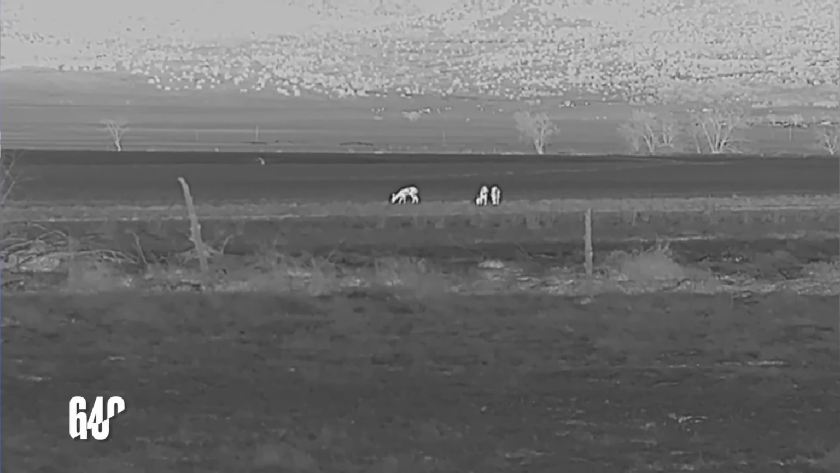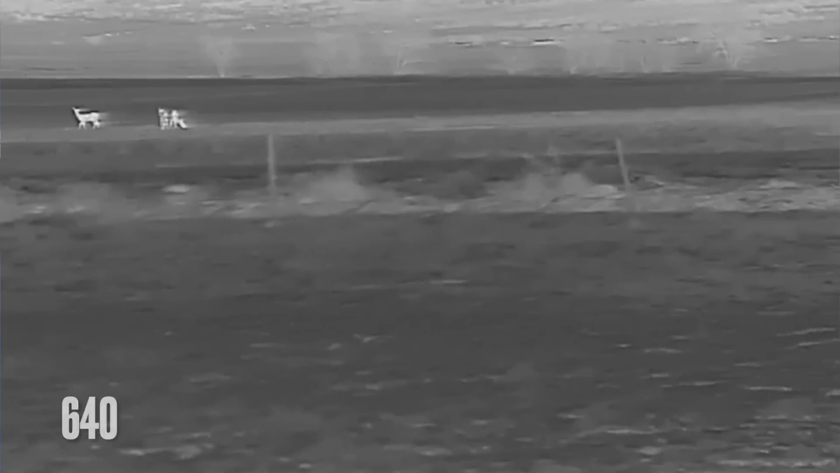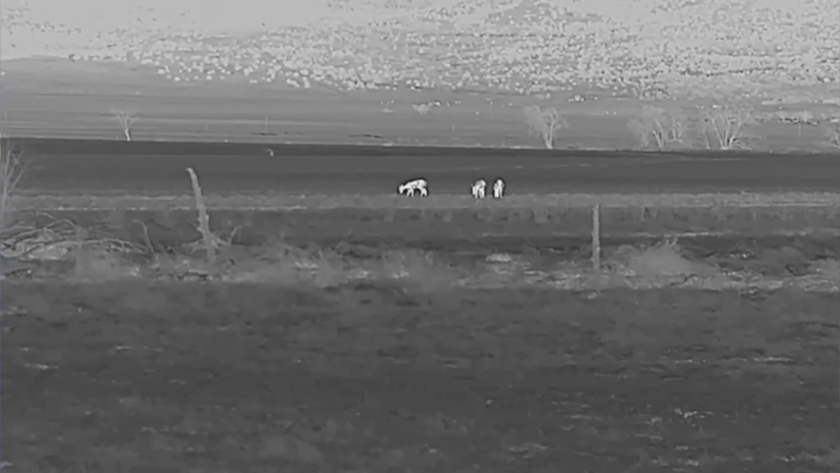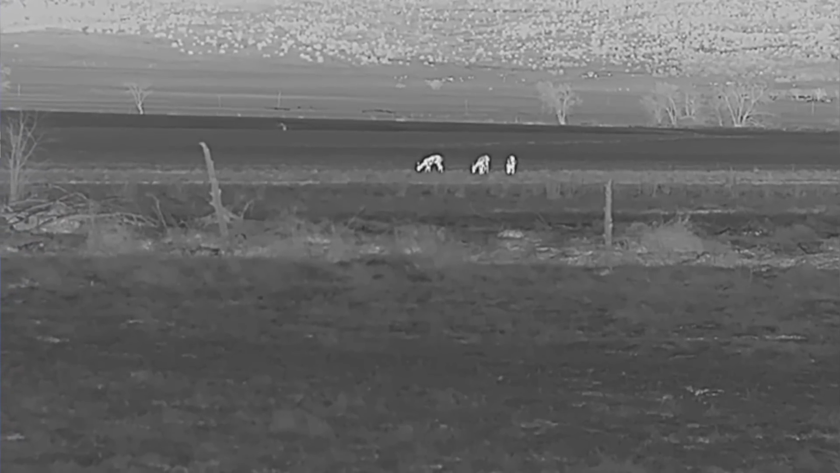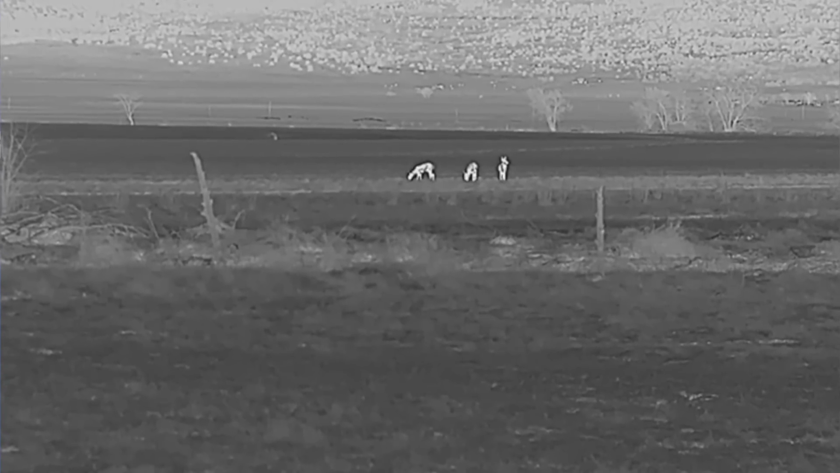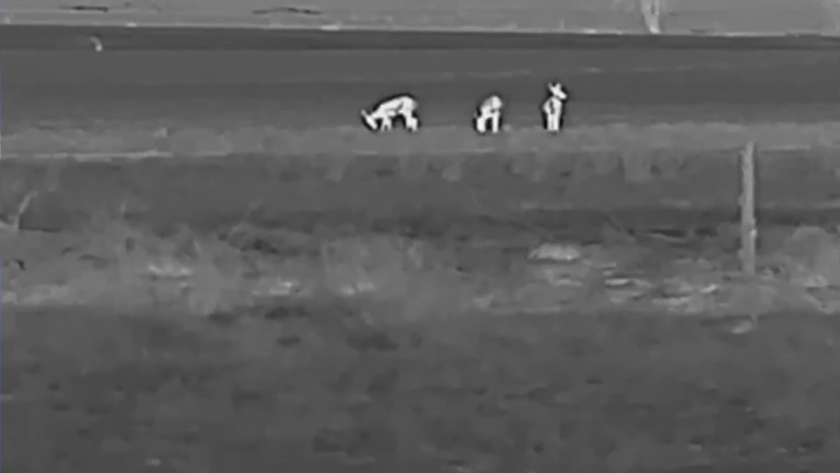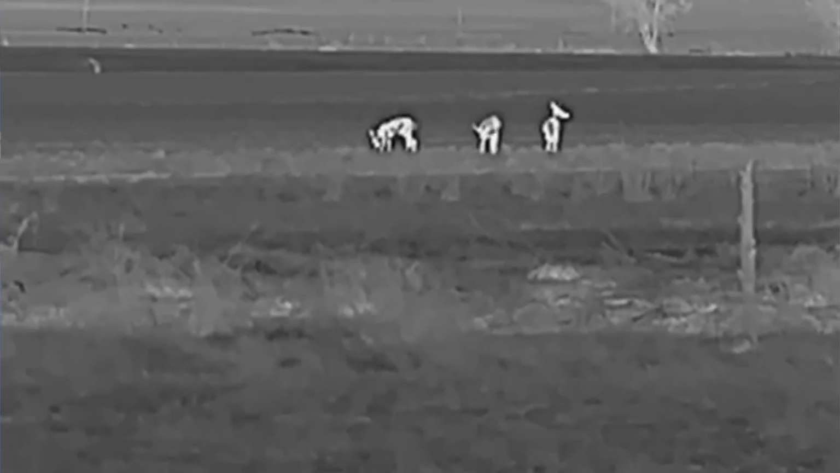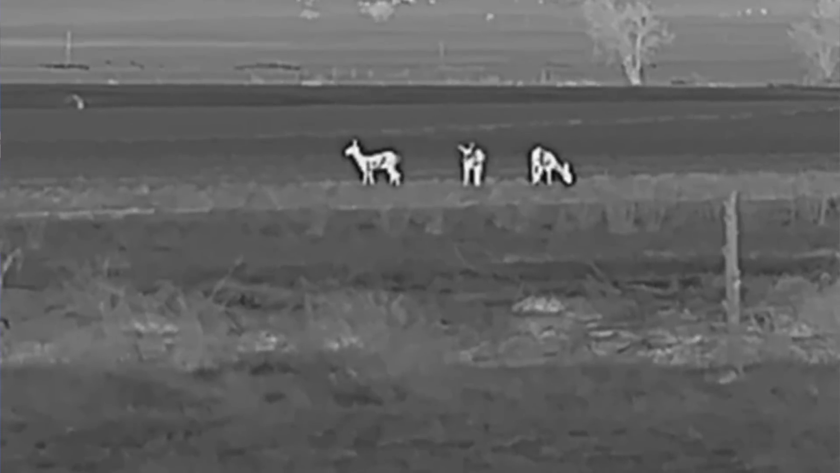640, you're going to see the detail that perhaps you would miss with a 384. Also an advantage of 640, and this is something I recently learned, and I'm not the end-all expert with NODs. I'm learning, and I'm much better than I used to be. When you go with a 640 resolution, you're going to get a wider field of view angle. 8.7 by 7 degrees with this one. With a 384, it's more narrow, 7.5 by 5.6 degrees, if I'm representing that correctly.